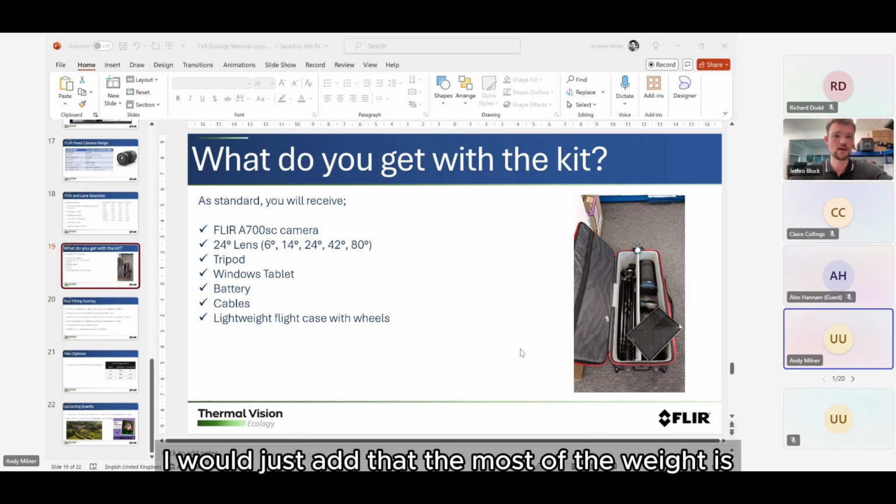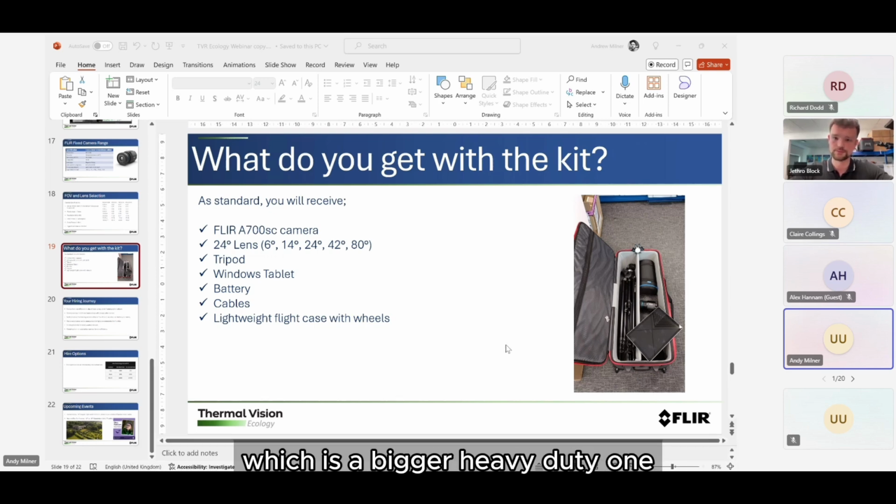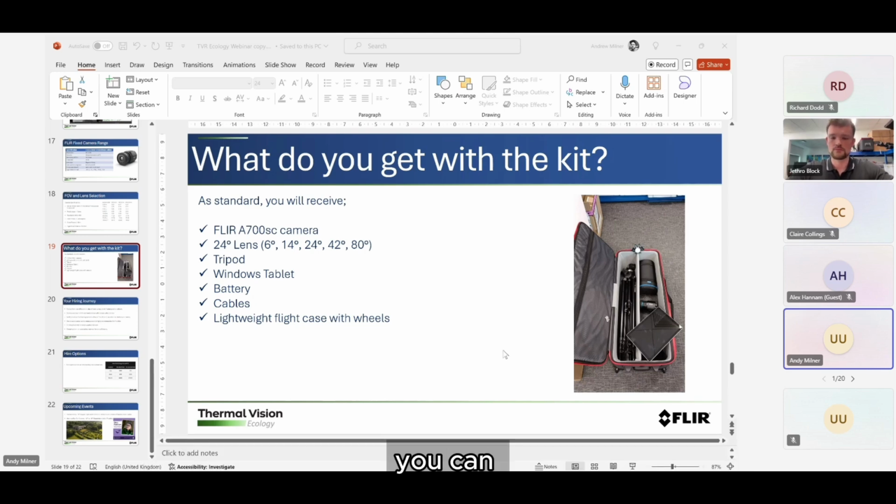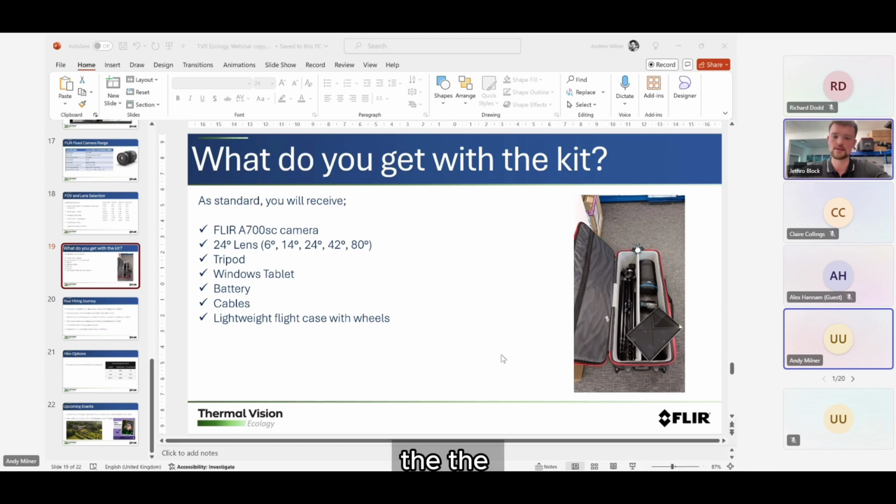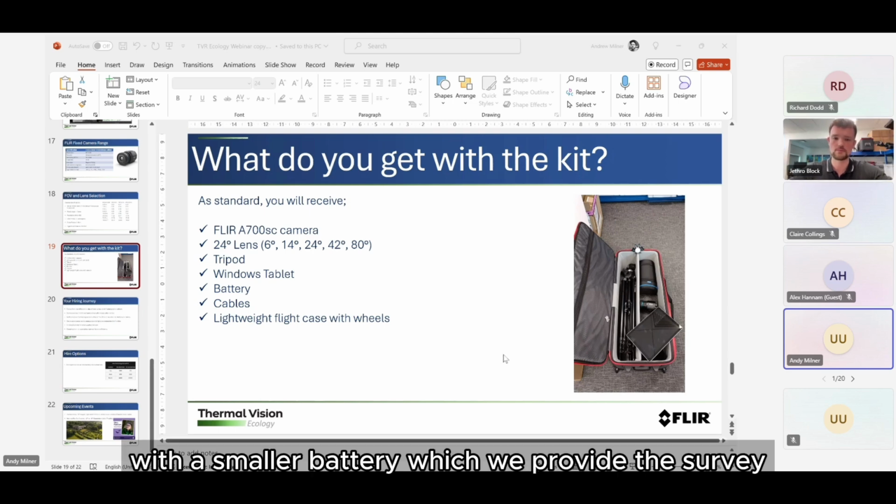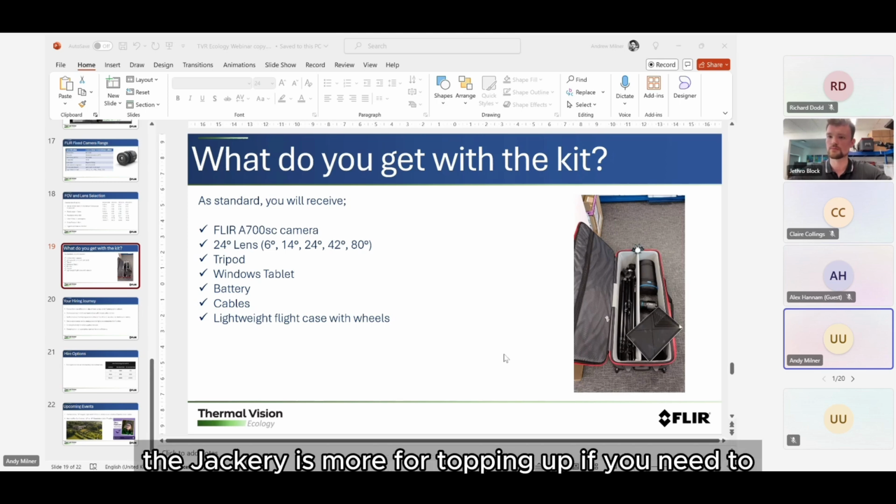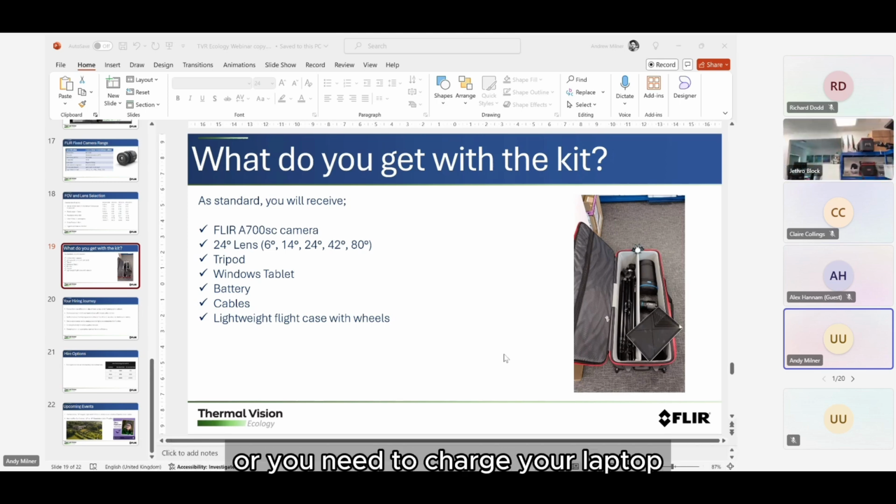I would just add that most of the weight comes from the choice of a Jackery battery, which is a bigger, heavy-duty one, and that adds a lot of the weight. So if it's a bit heavy and you have to carry it far, you can maybe do without the big Jackery battery. With a smaller battery, which we provide, you can do a full survey. The Jackery is more for topping up if you're doing a couple of surveys consecutively, or you need to charge your laptop.